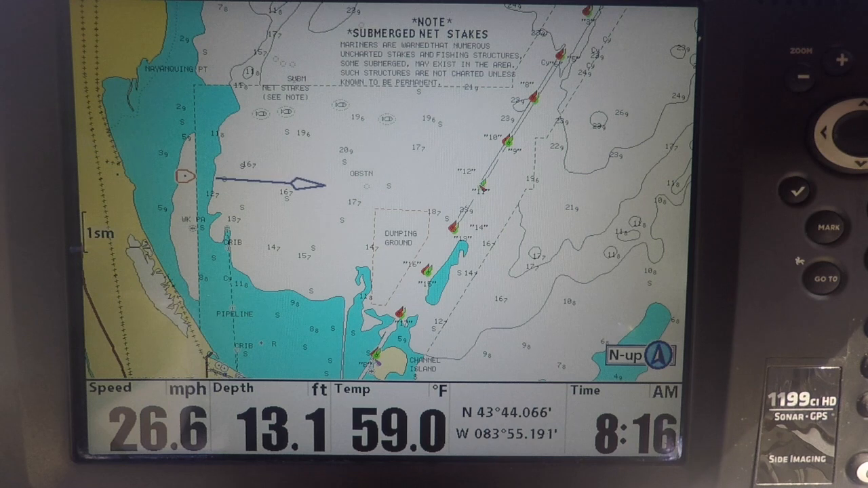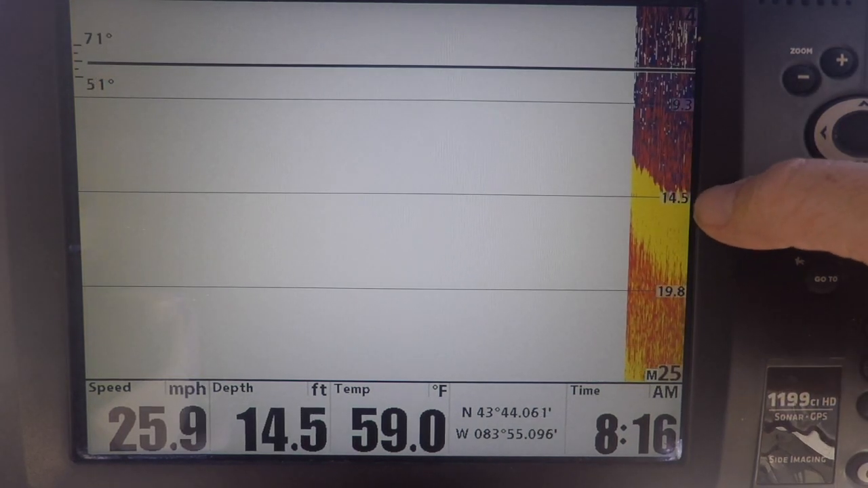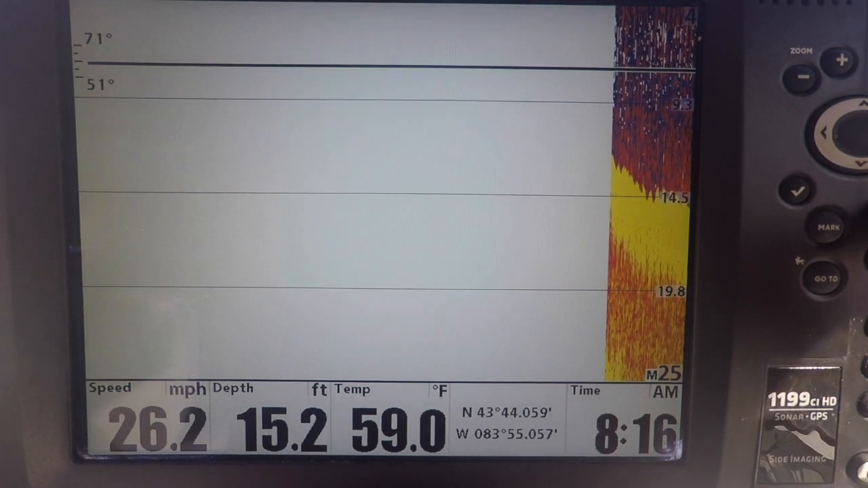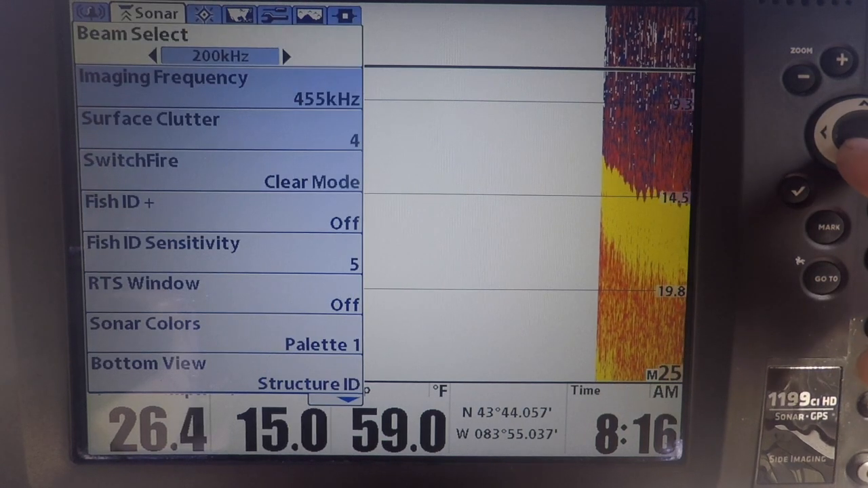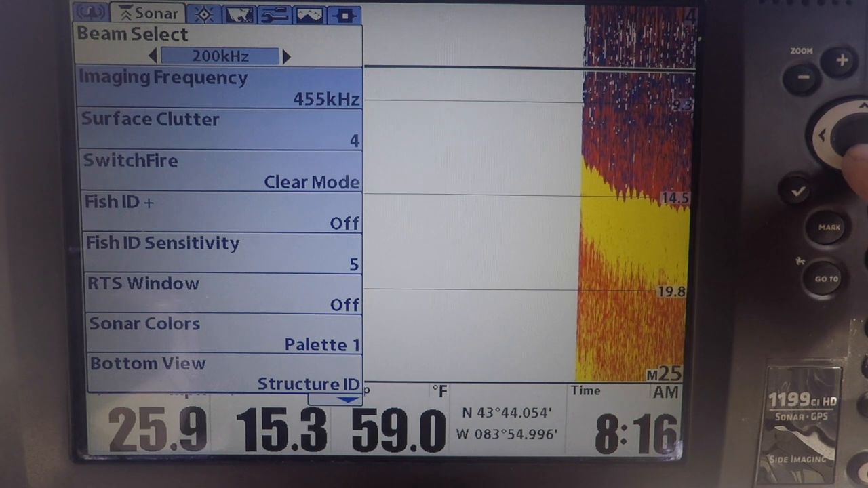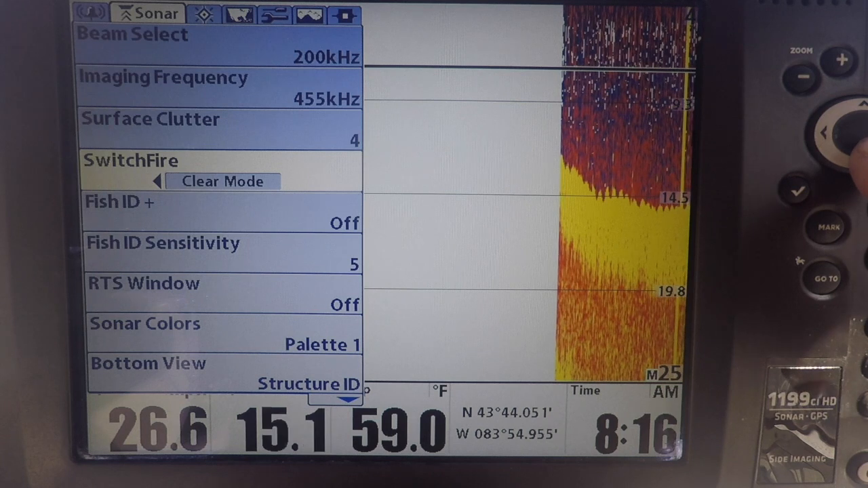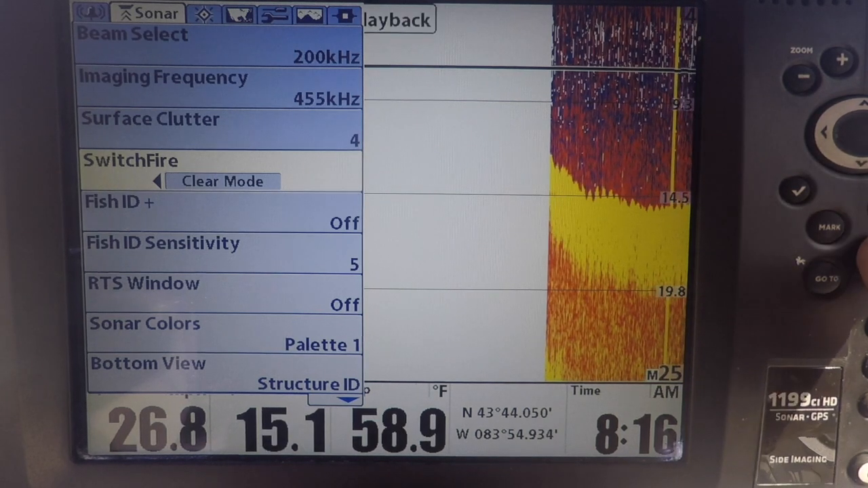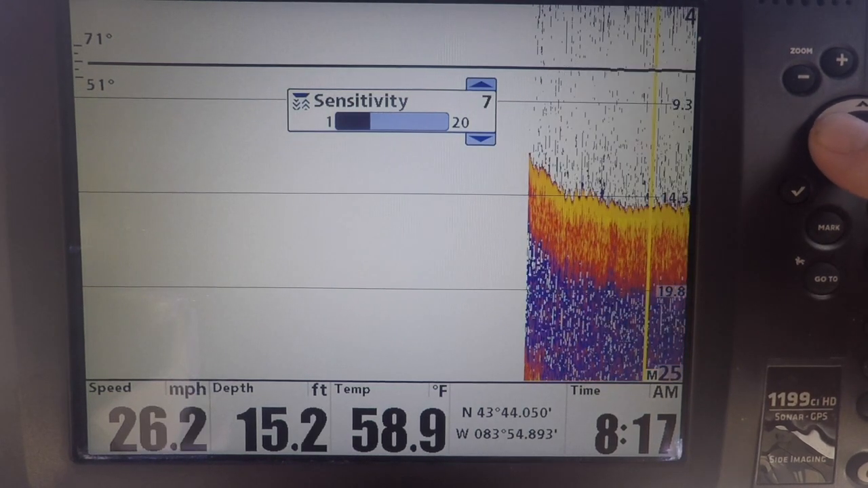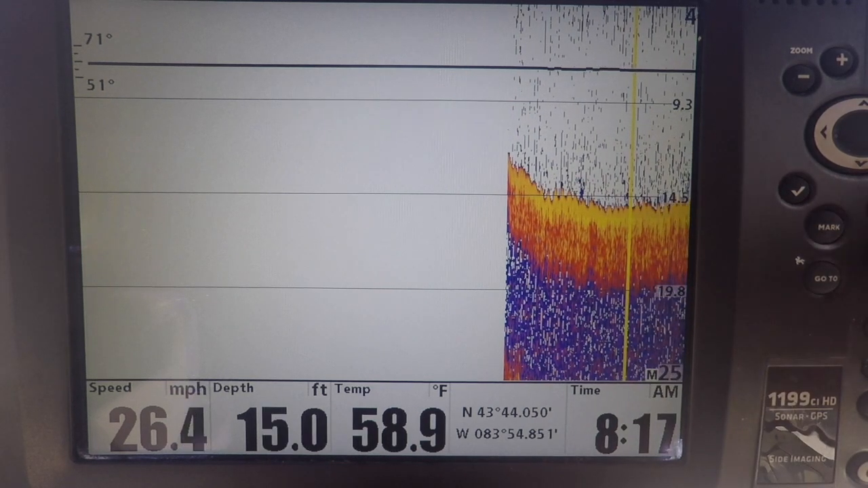So there you can see the boat leaving the marina. You can see we're close. Obviously it's starting to get deeper, getting down to 14 feet. So for high speed sonar, I want to make sure I'm in the 200 kilohertz beam, the narrow beam but with highest definition and fastest ping. I like to be in clear mode because I'm going to get a lot of noise going that fast. Once I get that set up, I'm going to adjust my sensitivity so I can definitely see bottom and then have some clutter in there.